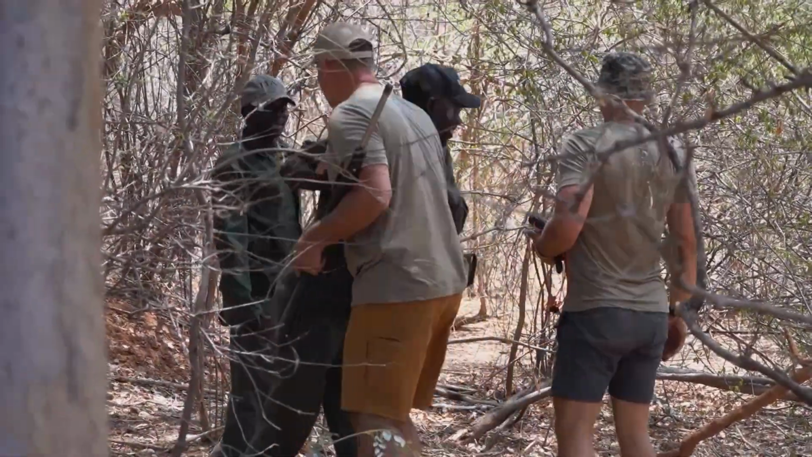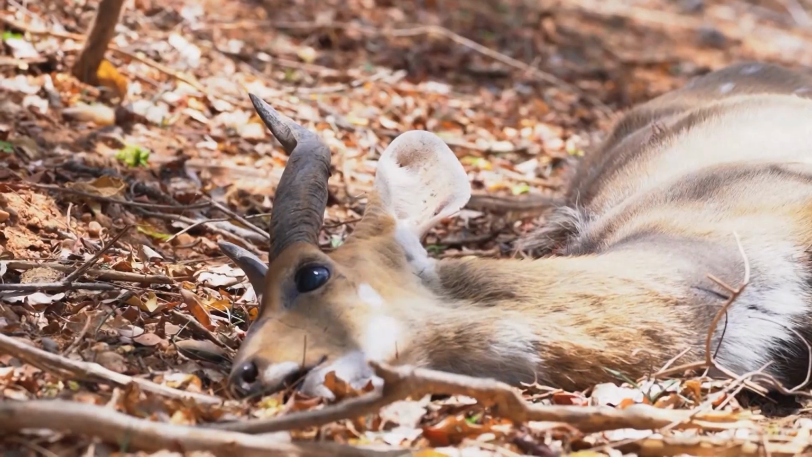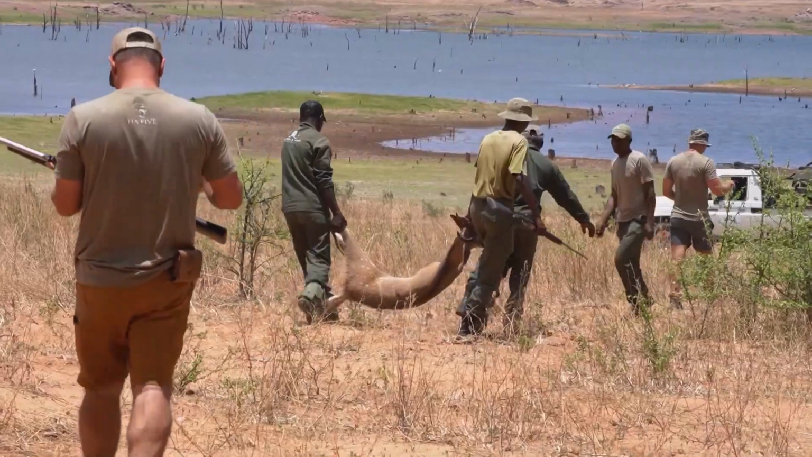Now that we've got the bushbuck, obviously I just want to take it back to camp. Obviously it's quite hot right now, so I don't want the meat to go bad, and the skin as well. And it'll be a nice break for us just to have a bit of lunch, get out of the sun.